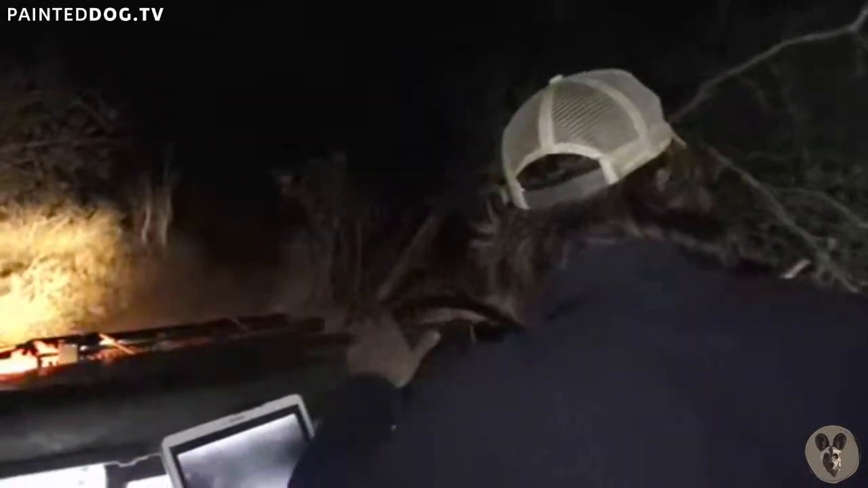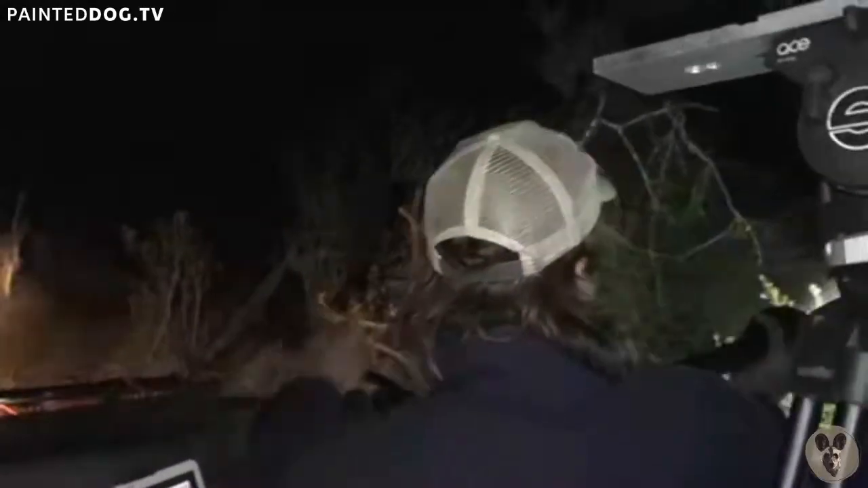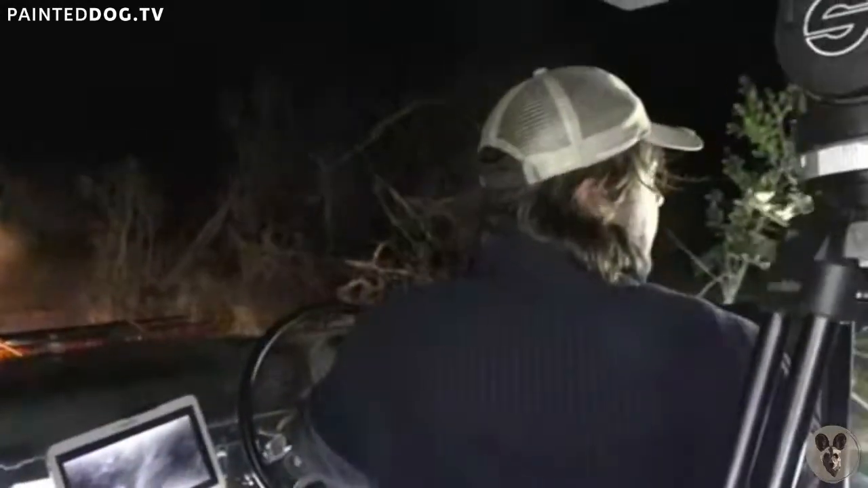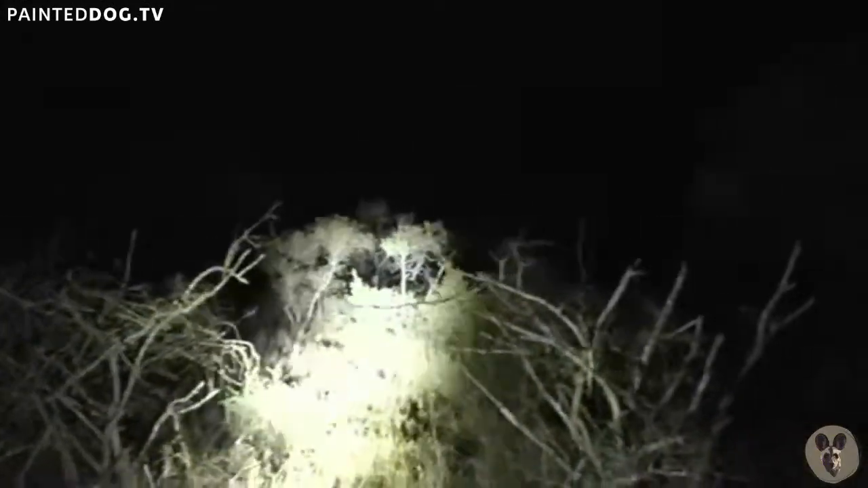You guys hear that? Probably just more ellies, I think, maybe in the bush there. Or wind, branch breaking with the wind. Yeah. Let's do a quick scan with the thermal. You can't see anything right now with the torch.